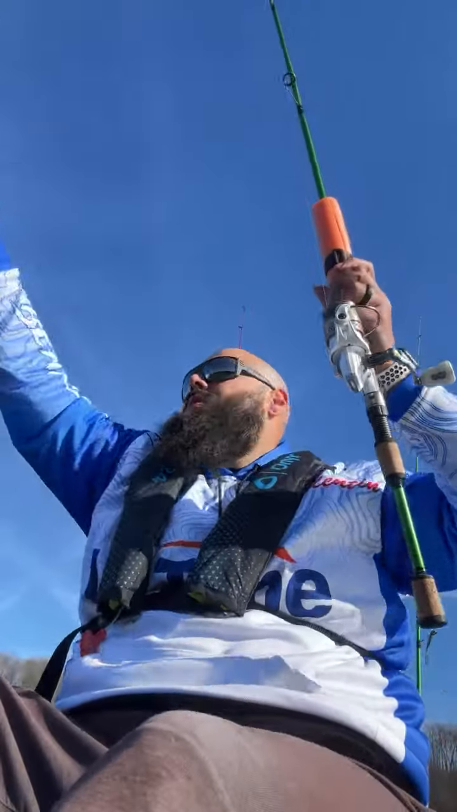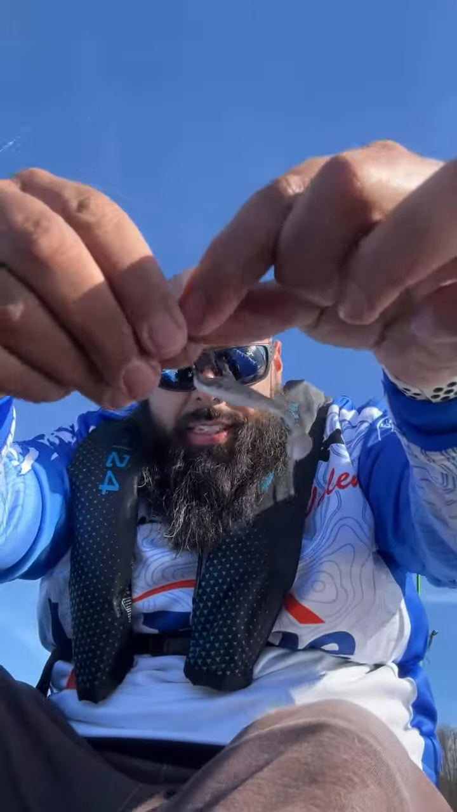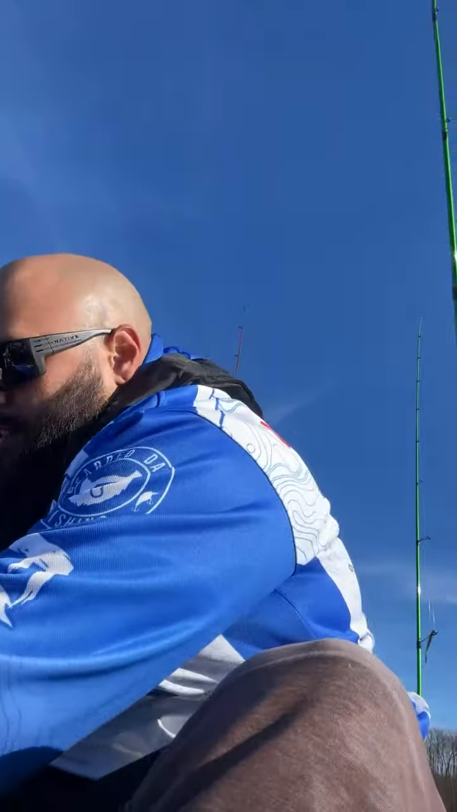I need to get this like a wider angle for this so you guys can see a little bit more besides my bald dome here. Yeah, I'm gonna switch out this swim bait, man, because it keeps hanging off like this, and that's not gonna do me any good.